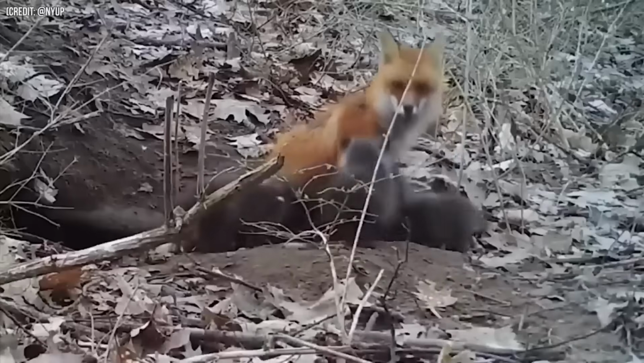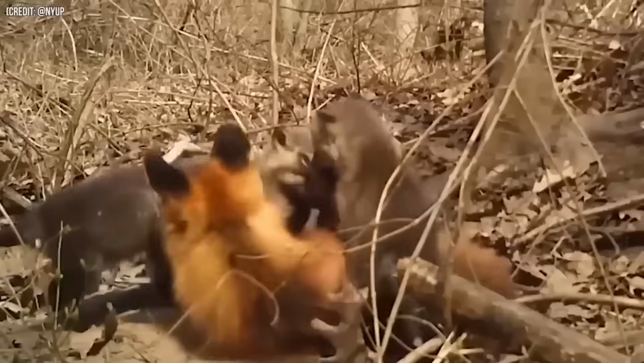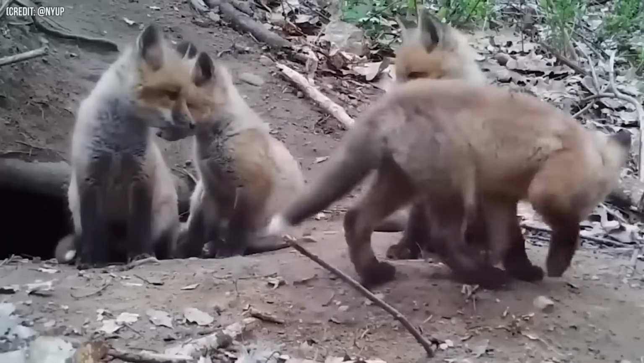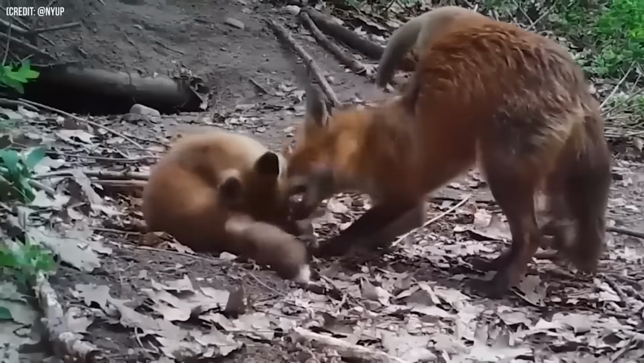A rare trail camera footage was shot that showed a small family of foxes playing around. This short clip of a trail camera shows a mother fox with her little baby foxes. The babies seem to be playing in the woods while the mother fox watches over them. This sweet footage of foxes can literally make your day.